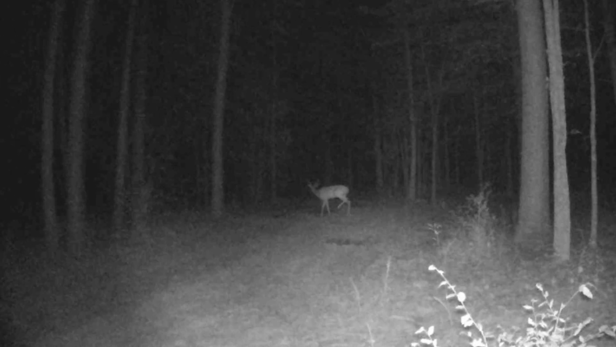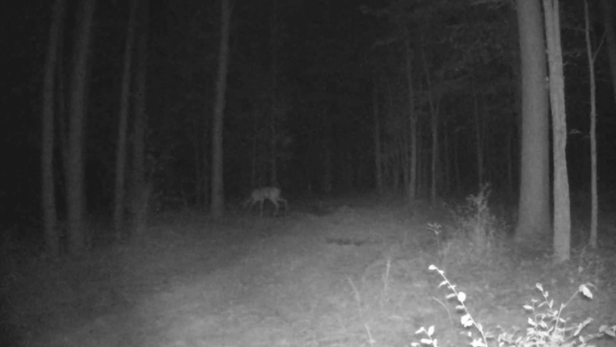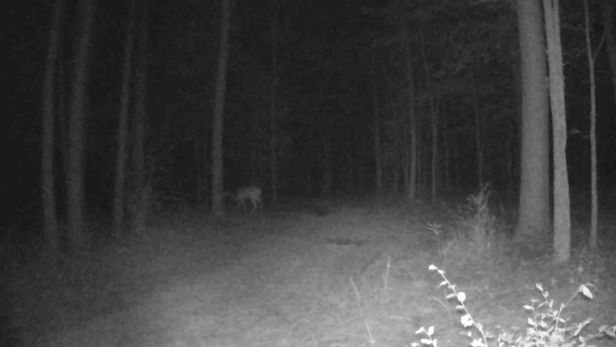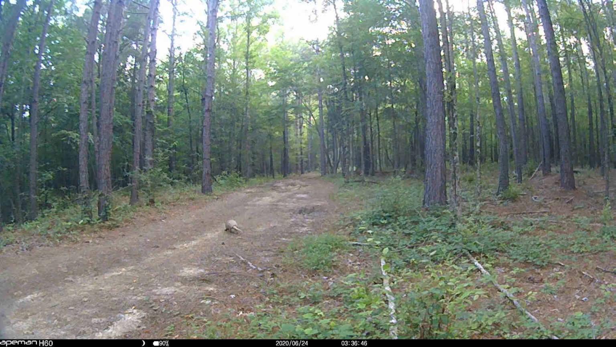Can you see the antlers? I'm zooming in a little bit here. That is about 8 or 10 inches tall, probably. That is a nice deer. Again, this is early, so that could be a really big buck.